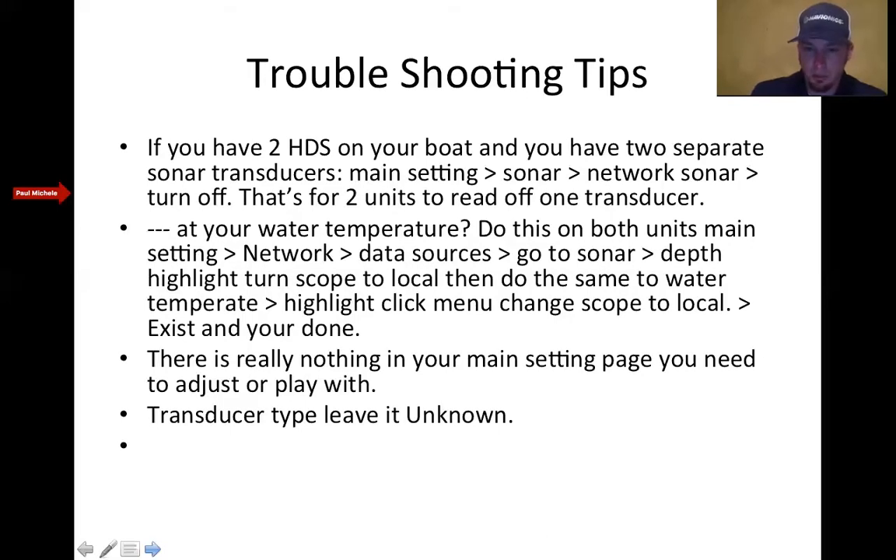Click on data sources. Another thing will pop up. It'll say GPS, a couple other things. Then you'll see sonar. Click sonar. When you click sonar, you have different things called water temperature, depth, water speed.